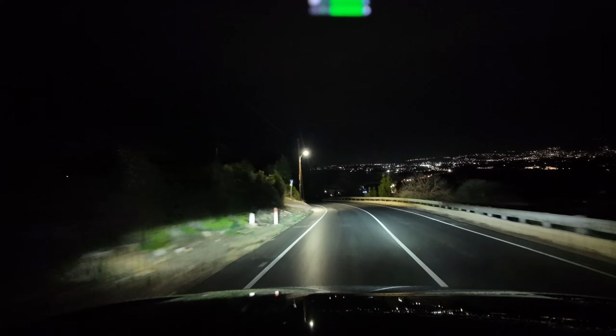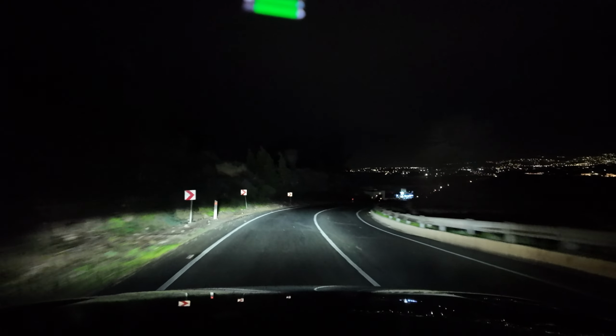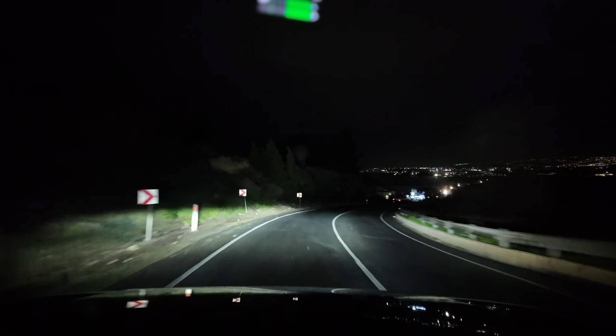That in the distance is downtown Coral Bay and of course Peyia. Coral Bay, Peyia, Agios Georgios, Sea Caves, they're all part of Peyia.